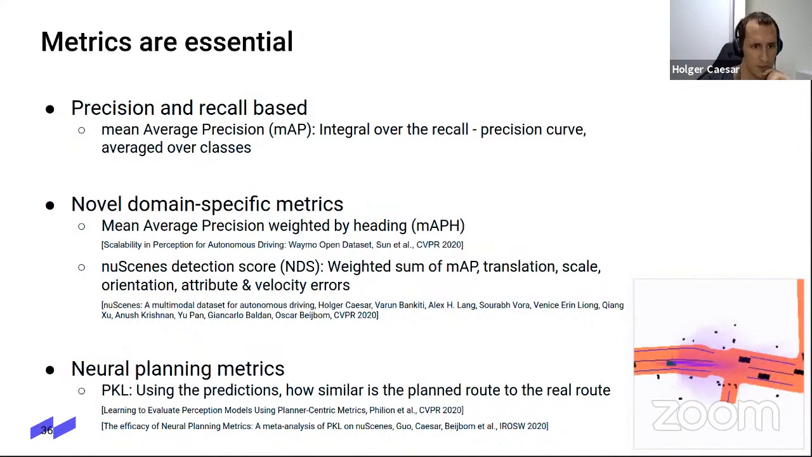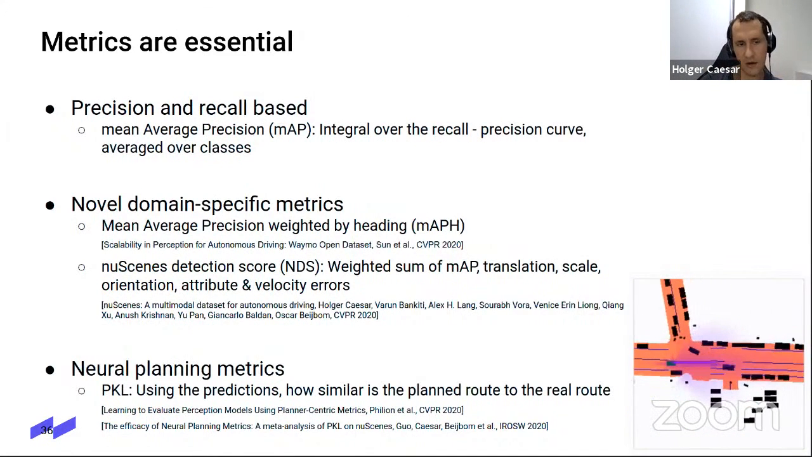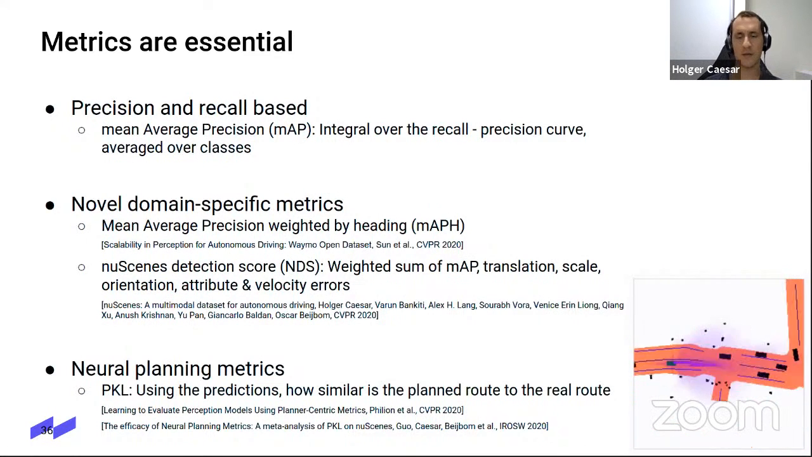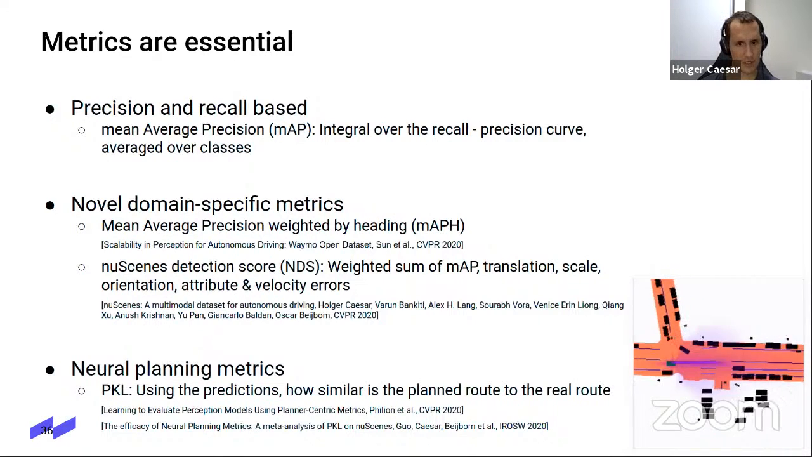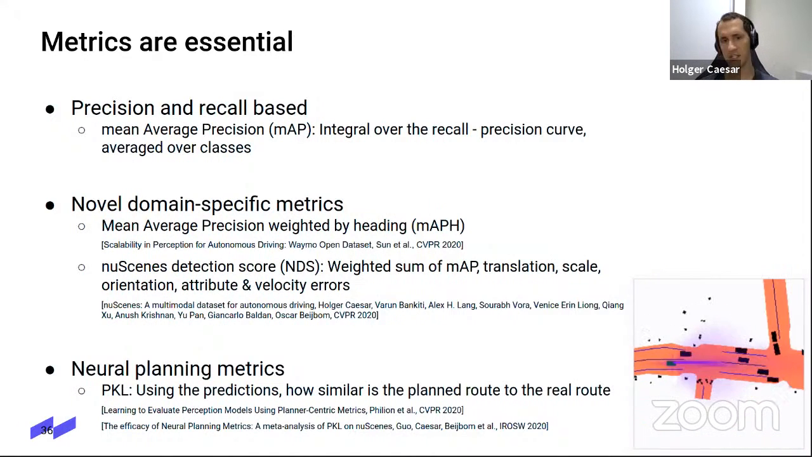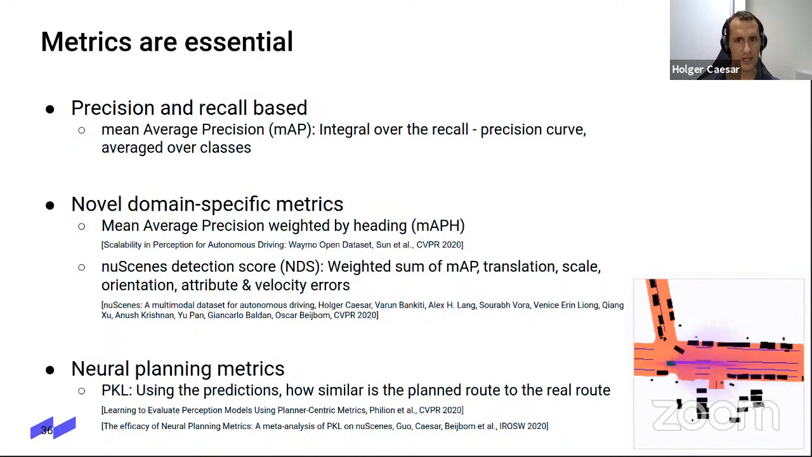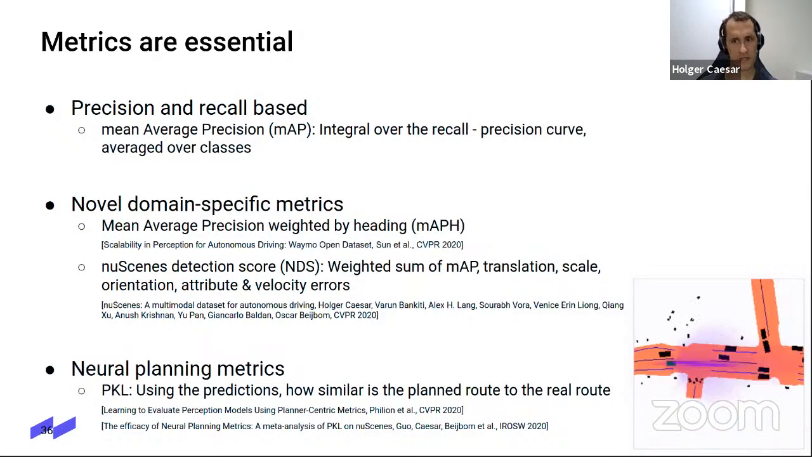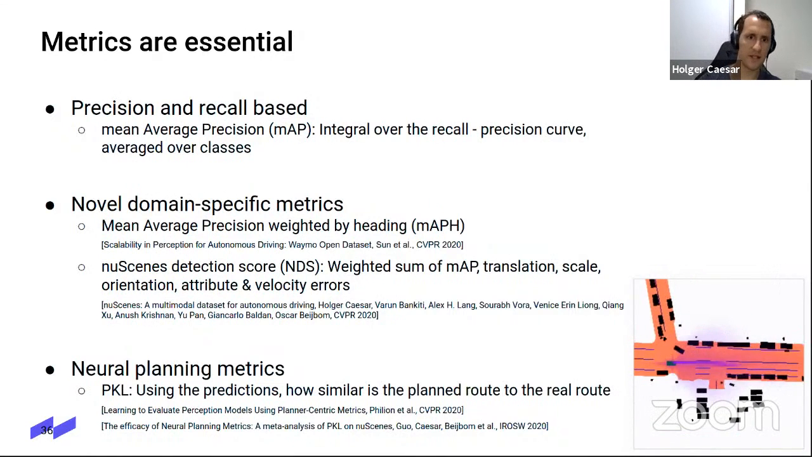And we also recently did a large-scale study of PKL on nuScenes with all the different methods. You can take a look at that. We also added this metric to our nuScenes detection leaderboard. So it's kind of interesting to see where it correlates with mAP and where it disagrees a bit in some cases.